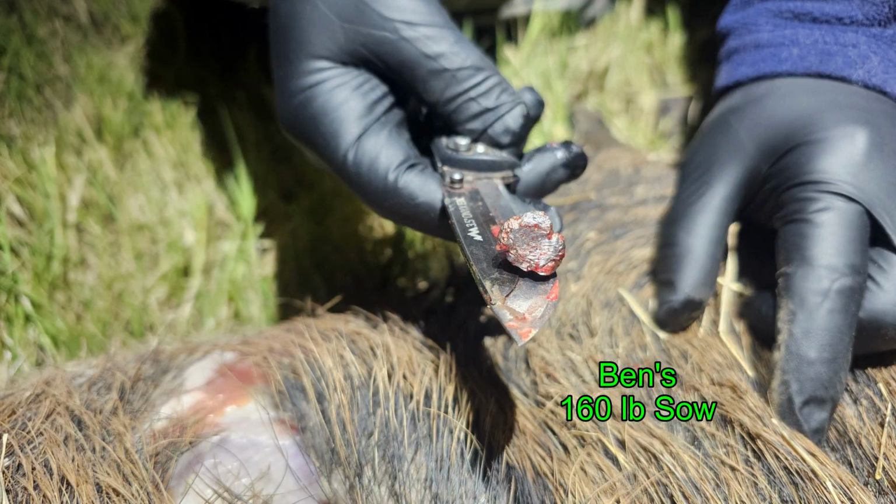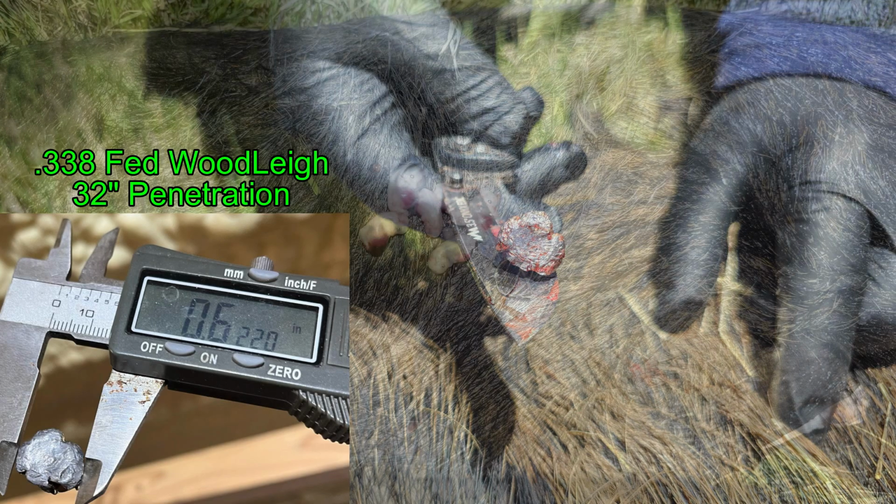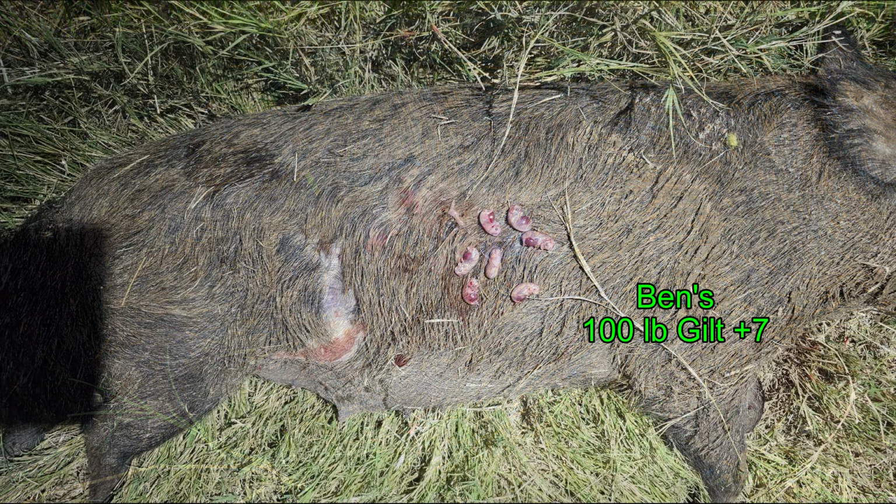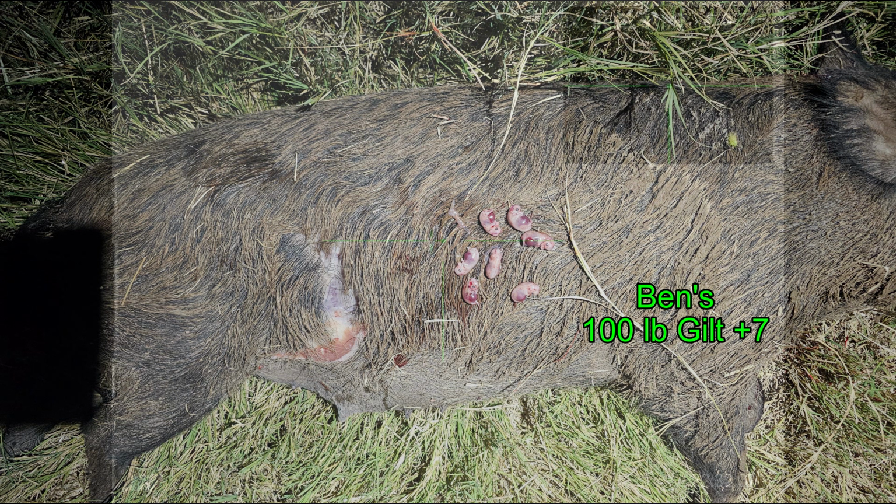And he recovered his .338 Federal bullet from his 160-pound sow after 32 inches of penetration, expanding to over 0.6 inches. Now, my opening sow was not pregnant, but Ben's had 6 on board, and the gilt, surprisingly, had 7 on board, which is more than we normally see for a first-time birth.